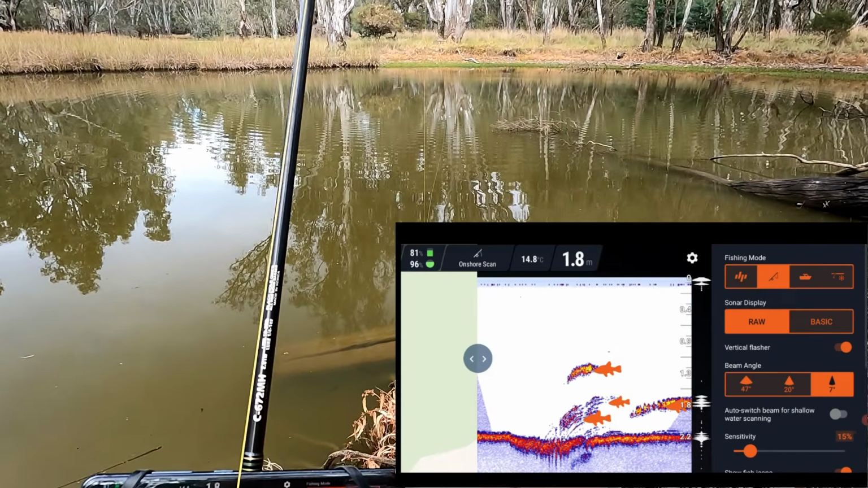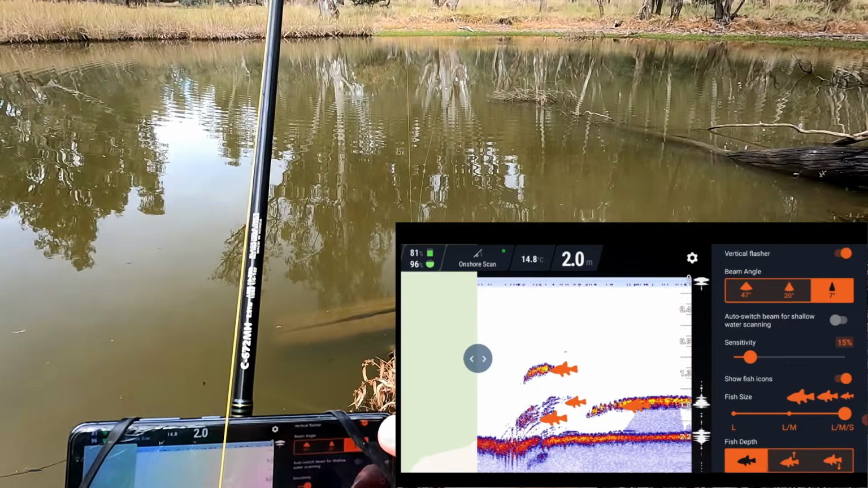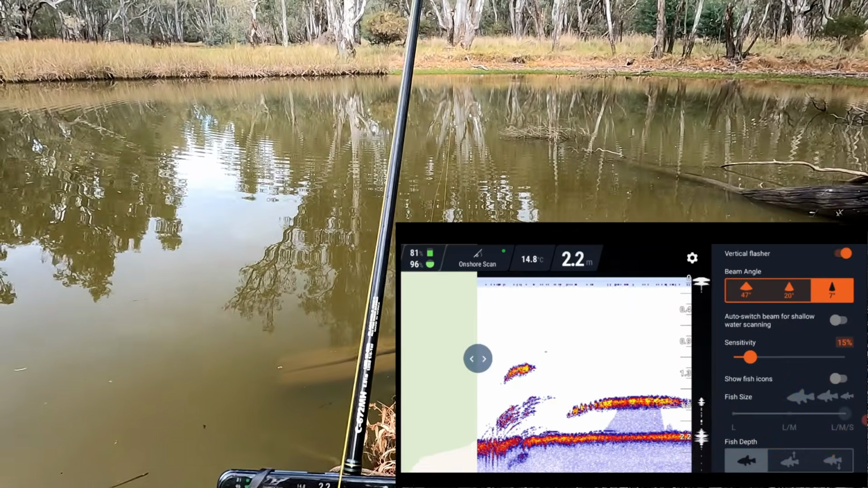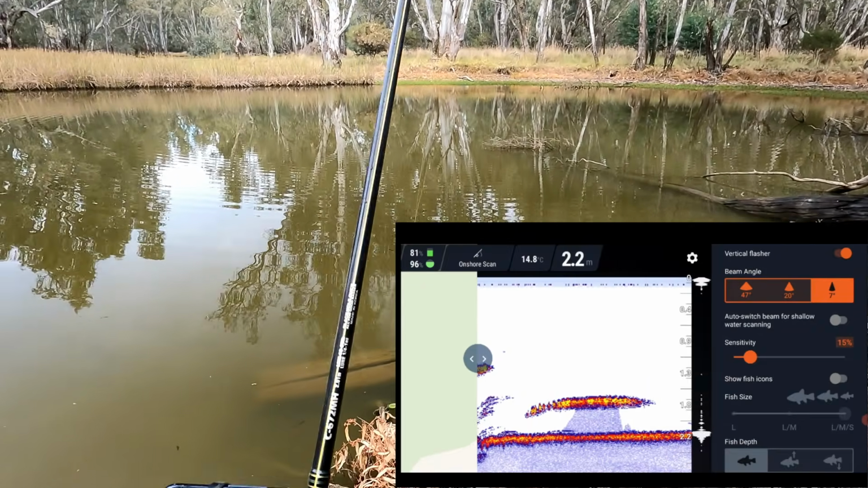What I'm going to do, I'm going to turn the fish alarms off. Show fish icons. No, I've turned them off. Look at that big long line there. I reckon that's that tree because it's pretty much right over the top of that tree.